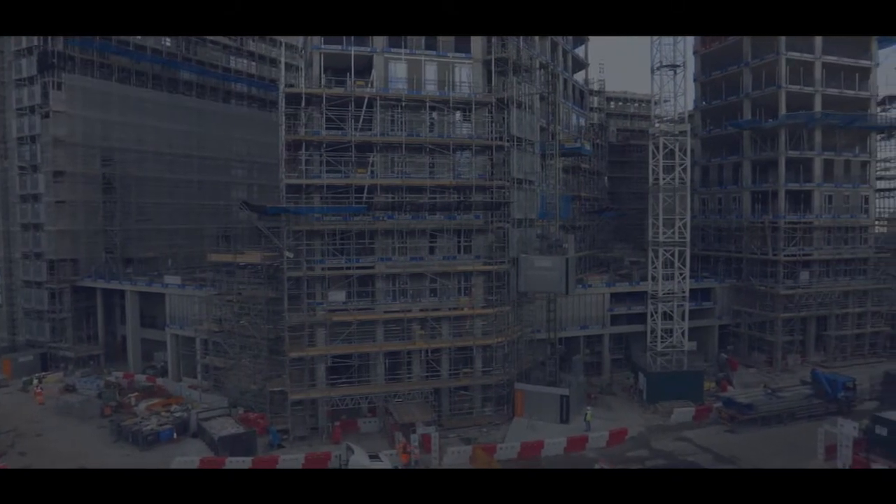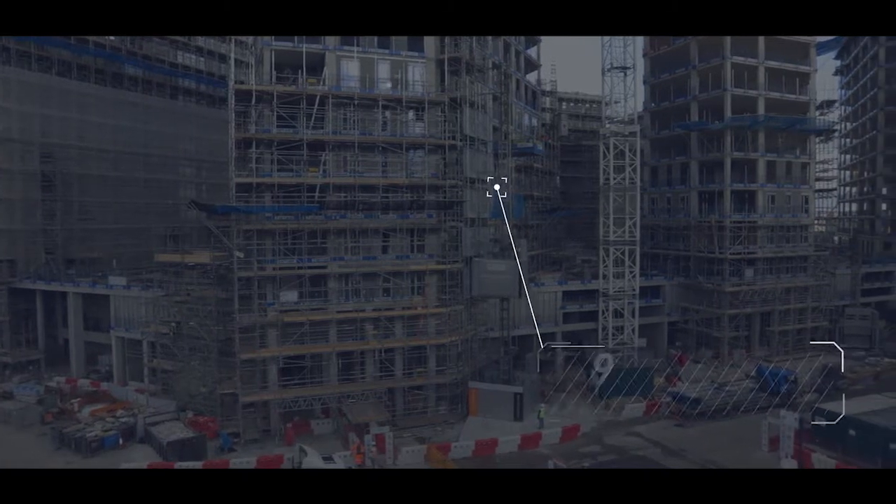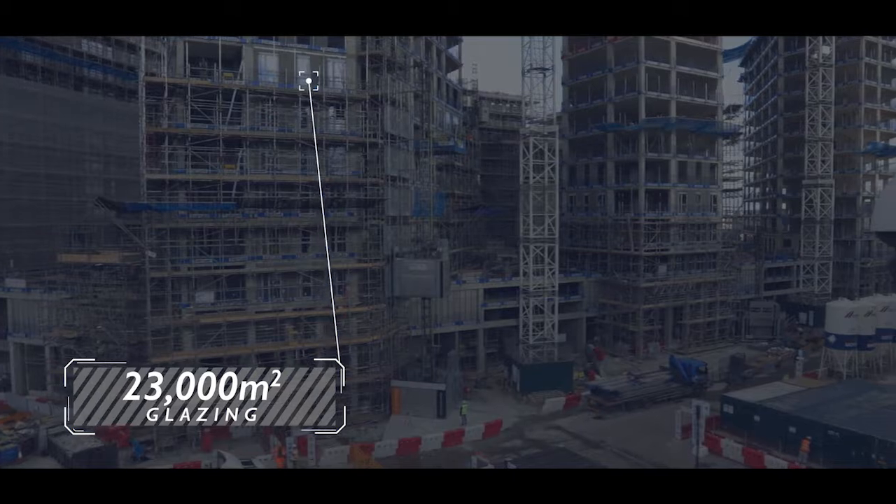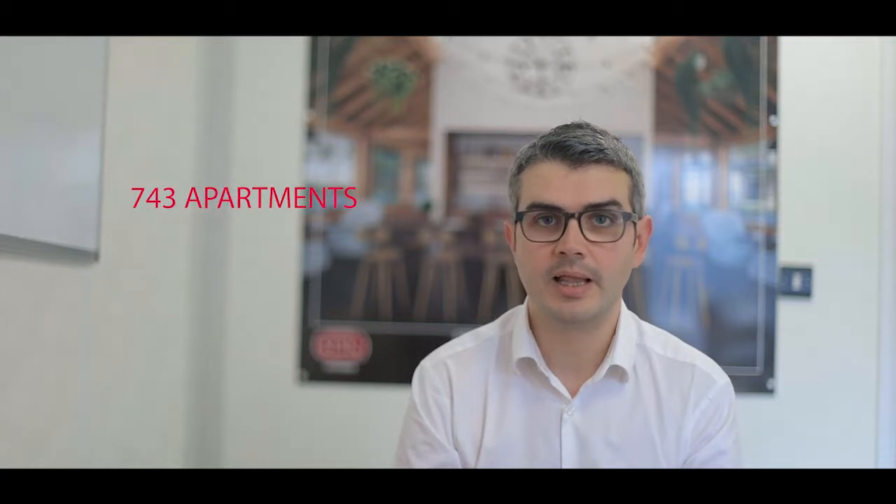So the facades are well on. We've got 1.2 million bricks and about 23,000 square meters of glazing, which makes up the facades. And we've got to deliver 743 apartments, along with an energy centre and a 4-acre park which surrounds the project.